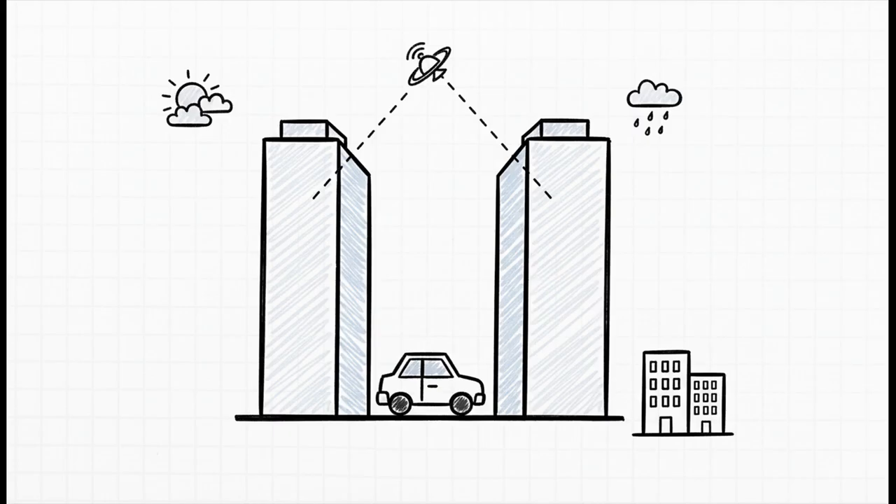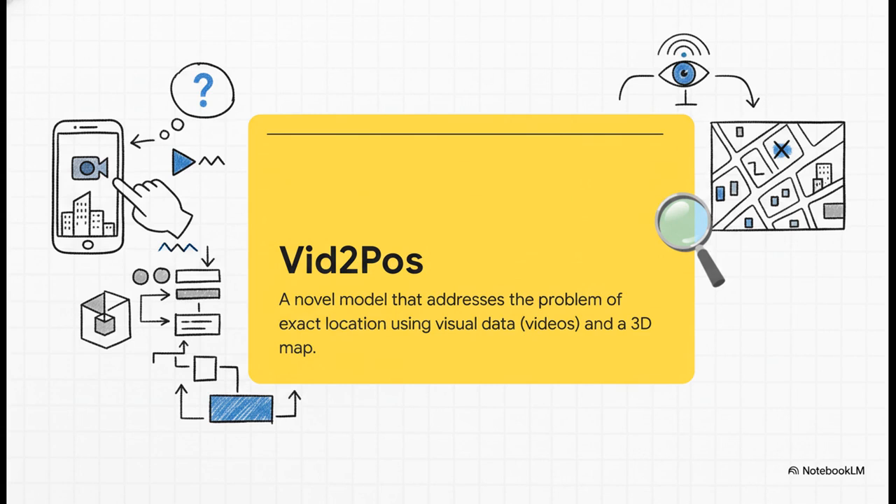Well, for one, good old GPS has a tough time in big cities. Tall buildings block the satellite signals. They call it the urban canyon effect. And then there are other systems like SLAM, that's simultaneous localization and mapping, and they can get really confused by things like changing shadows, a sudden rainstorm, or even just a street where all the buildings kind of look the same.